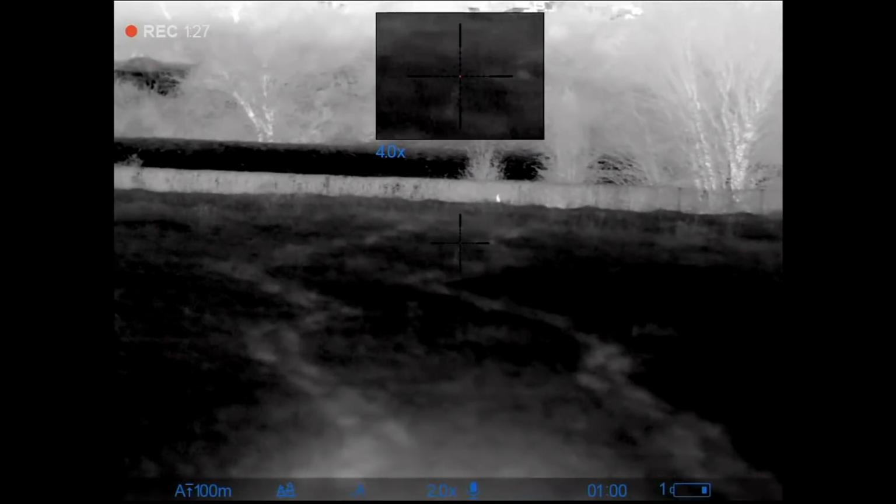Got him. There we go. That's probably the last one for the evening. That looks like a dog fox, isn't it? Turn over, mate. Have a look. See what it is. Dog fox. Good size. Where'd you hit it? Right in the chest, I think, Mark. Looks like it. Yeah, exit wound. Good shot. Excellent. So it's a good night. So what's that? 5? 5.